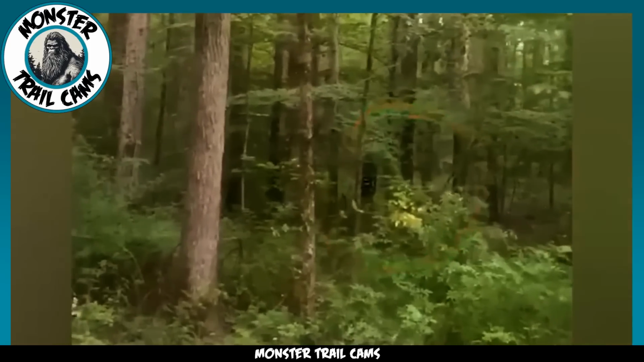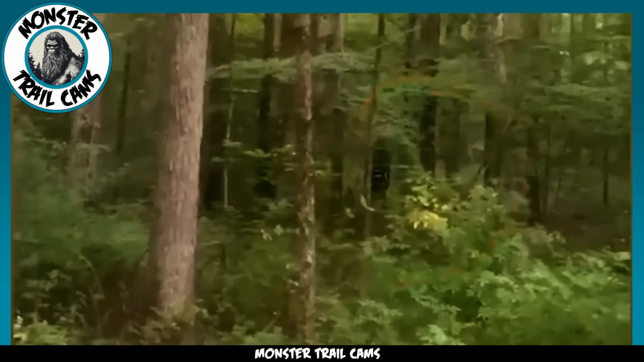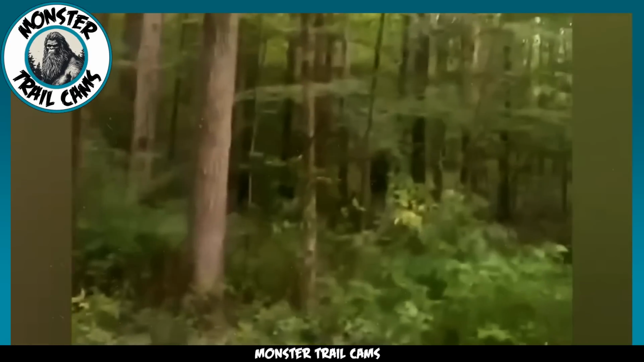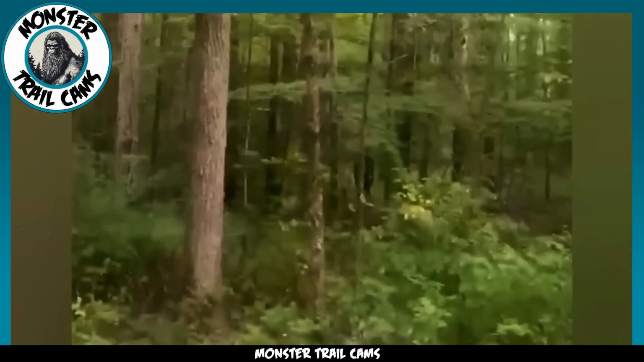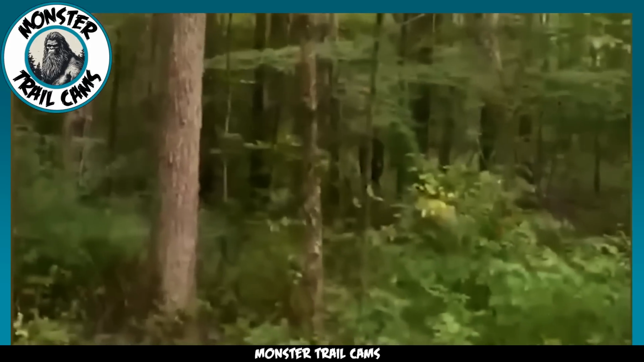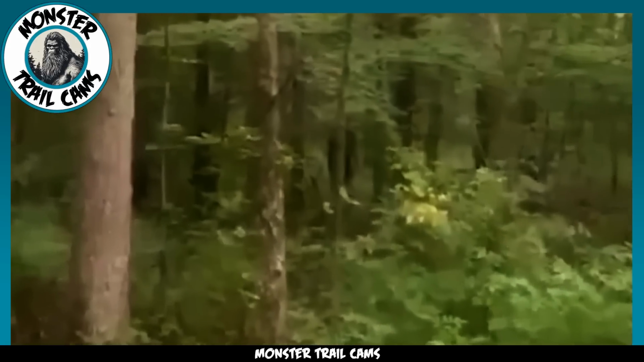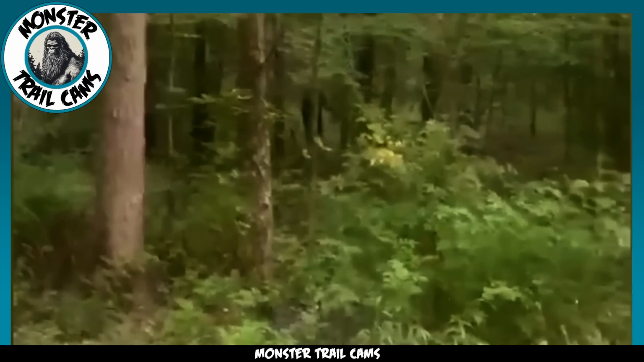There is something standing between the trees. It looks to be 6 to 7 feet tall and covered in dark brown or black fur. Of course, we recognize this as a Bigfoot. It stands there seemingly watching the person filming, and then it does something odd. It raises its arm, almost as if it were waving to the video recorder. Is it trying to communicate with the person watching it, or is it merely a coincidence?